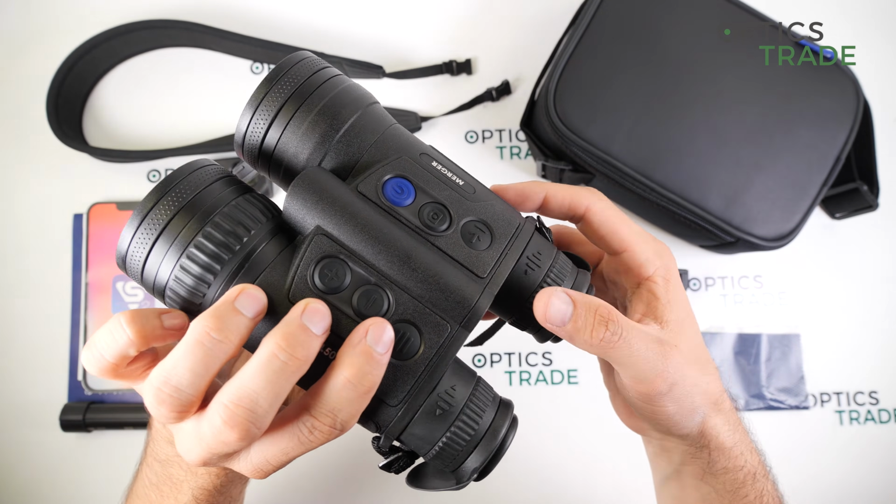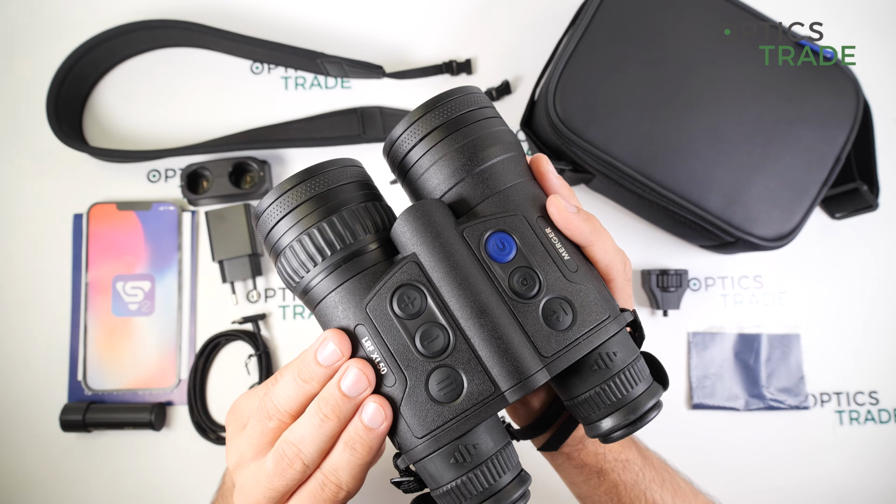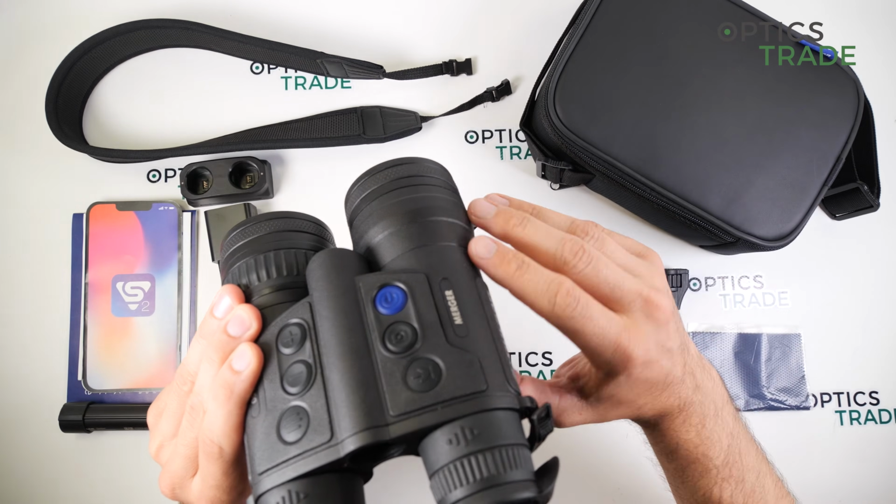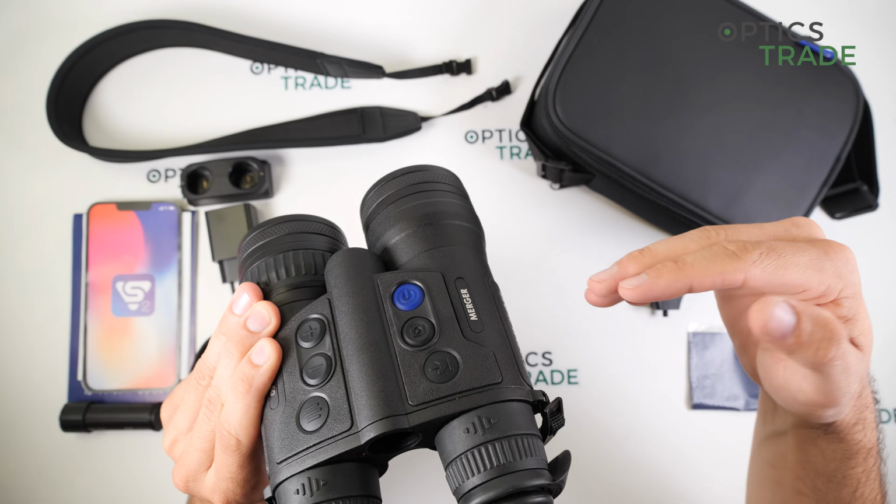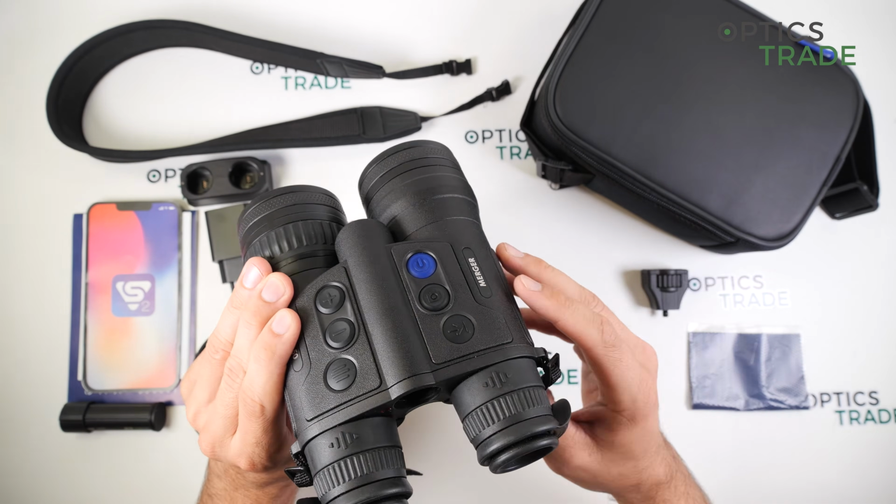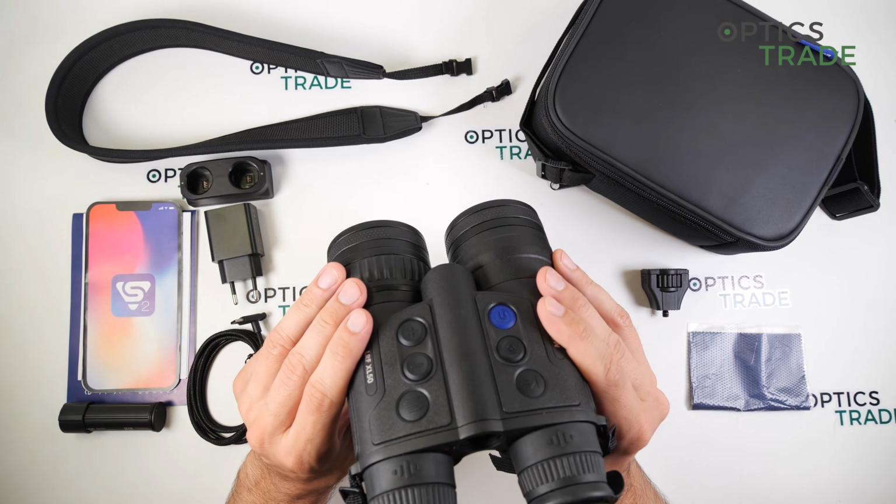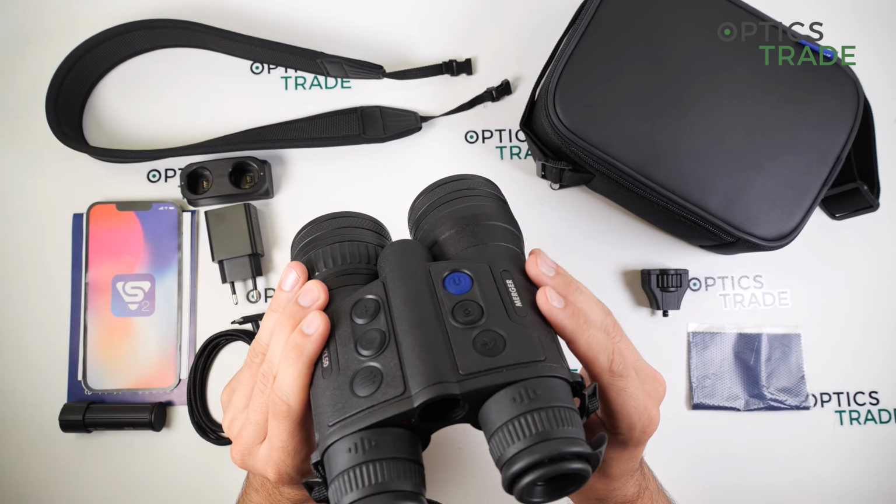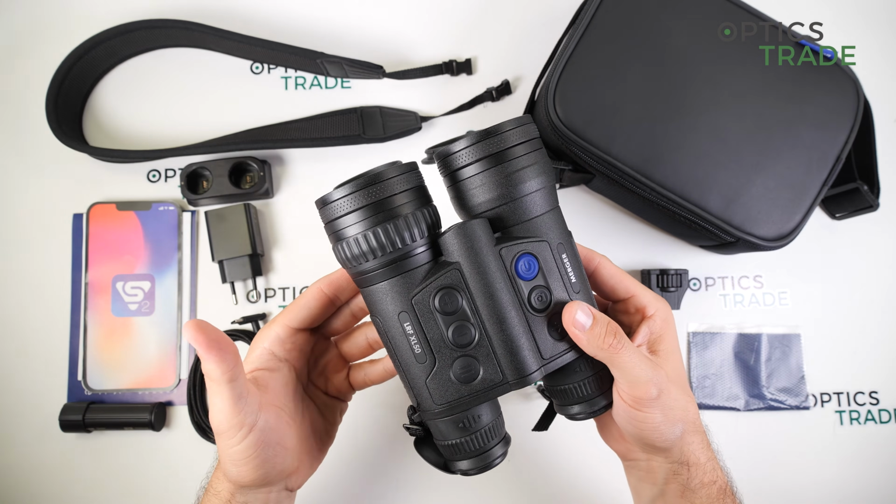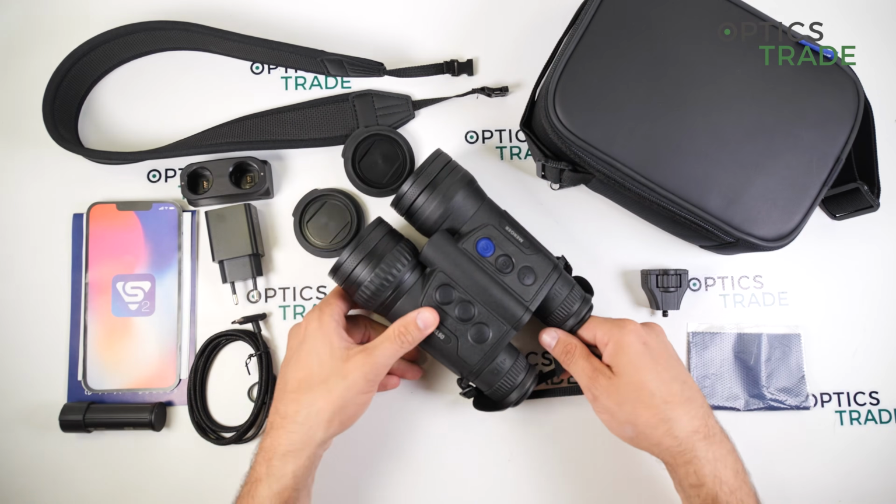What is new also in this device is that it features the equivalent horizontal range calculation. So if you measure down or up the hill, you get the distance from what you have to calculate when you have to engage with the shot. So the real range to the target. This can also be turned off in the menu, but this device still does not have ballistic software, which in my opinion would be perfect.